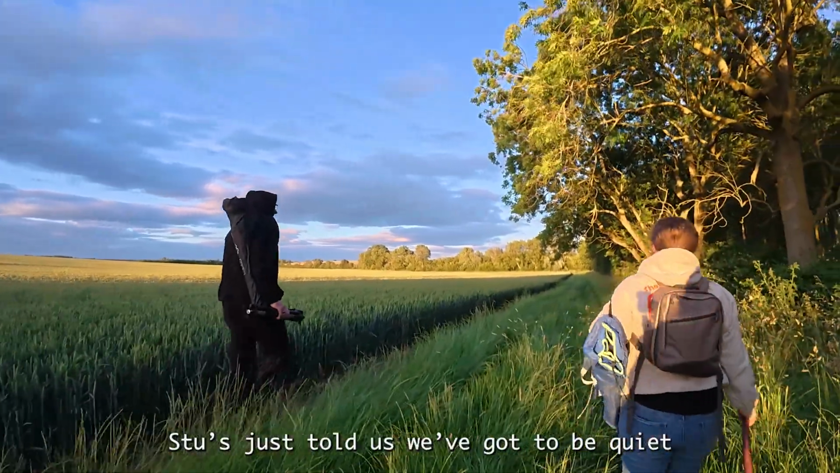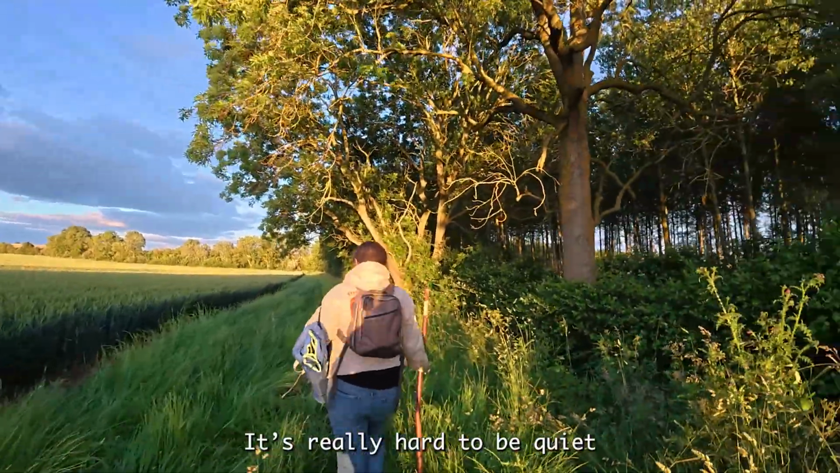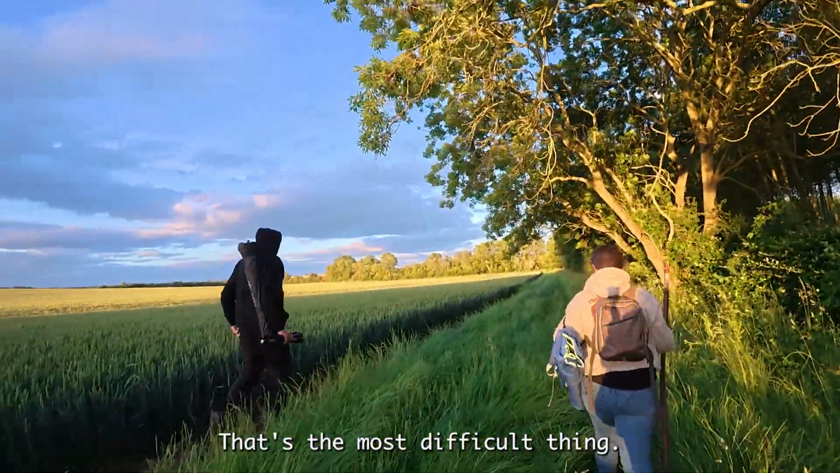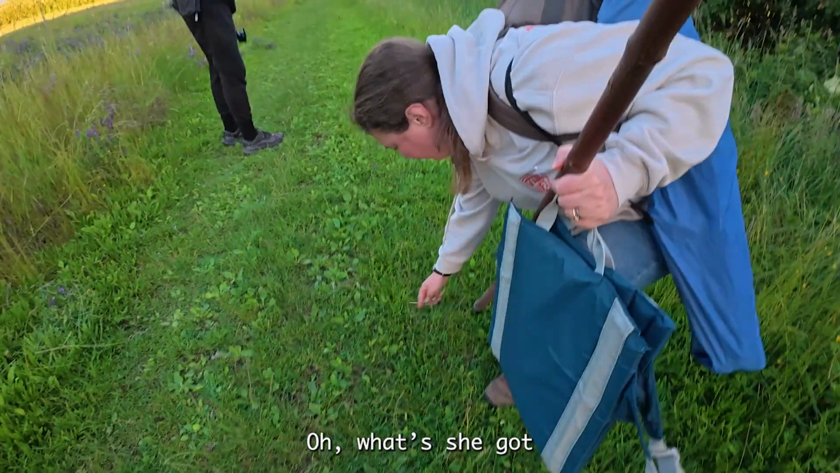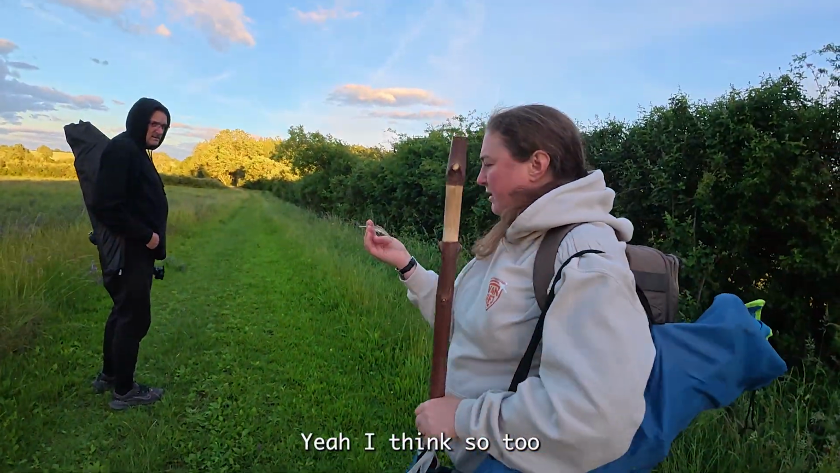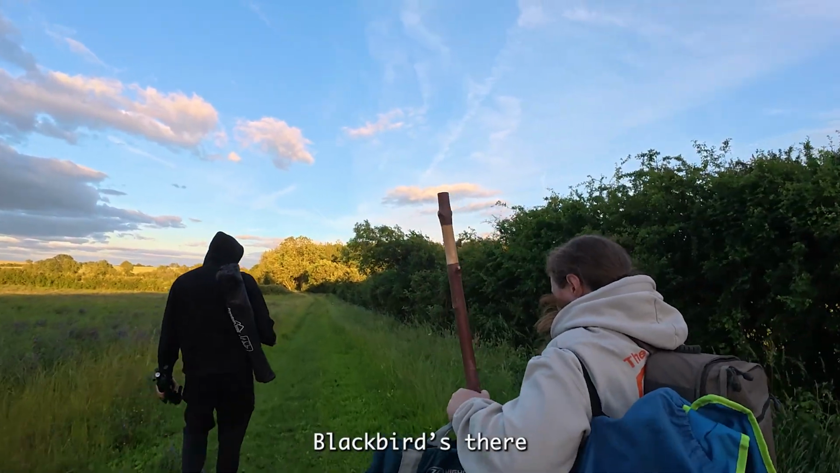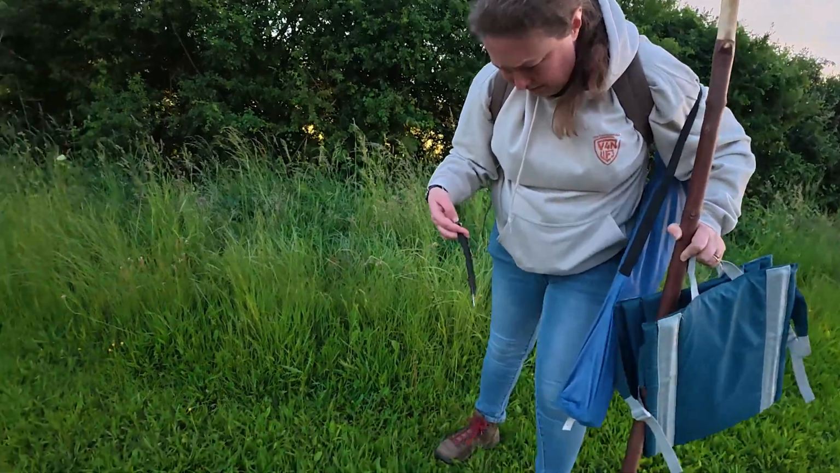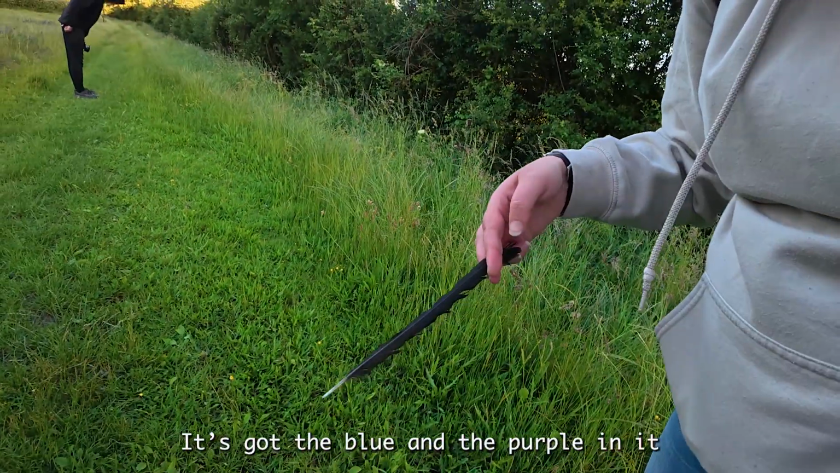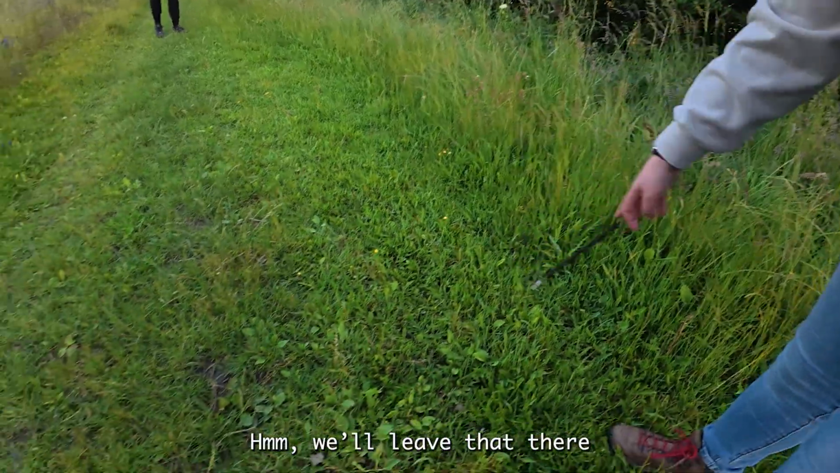Stu's just told us we've got to be quiet. It's really hard to be quiet. That's the most difficult thing. Oh, she got a pheasant, I reckon. Yeah, I think so too. Oh, that's crow. Look at the colour. It's got the blue and the purple in it. Right, we'll leave that there.